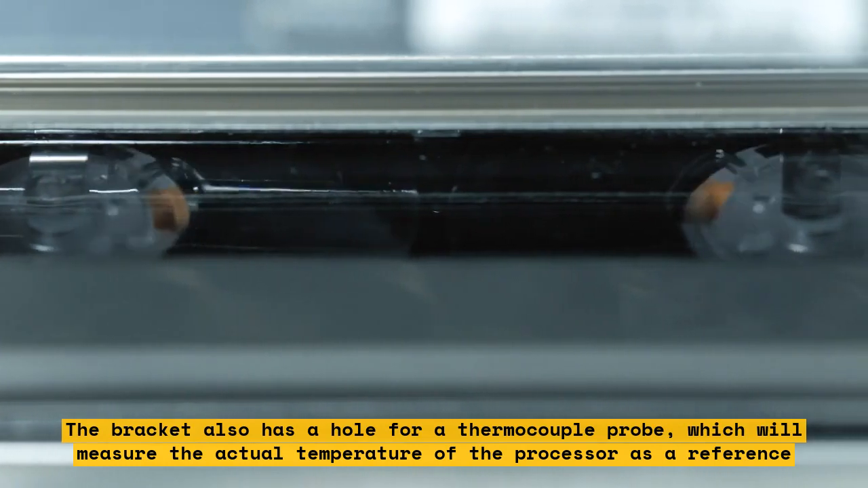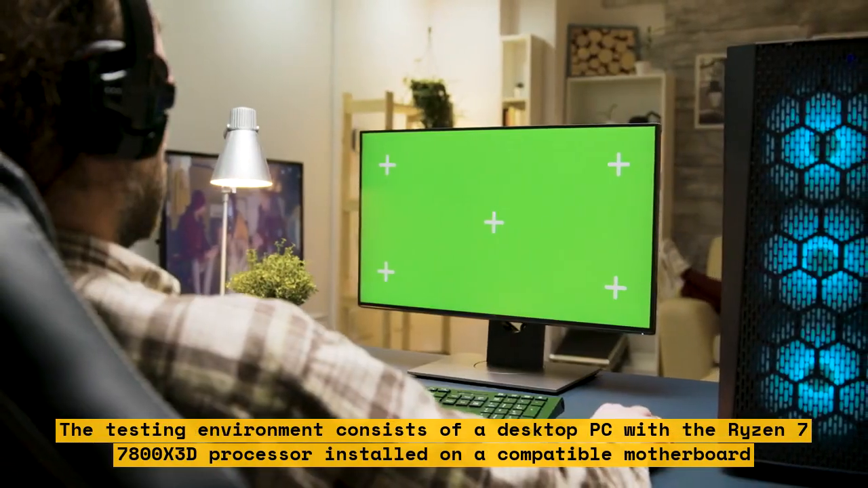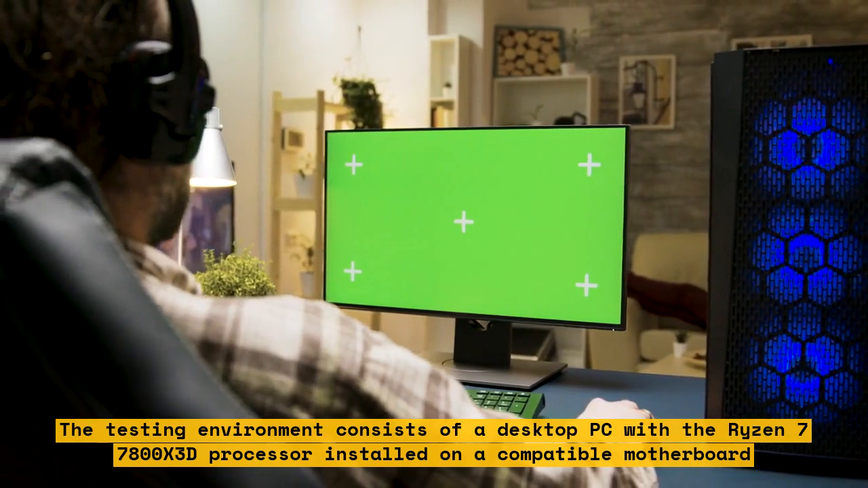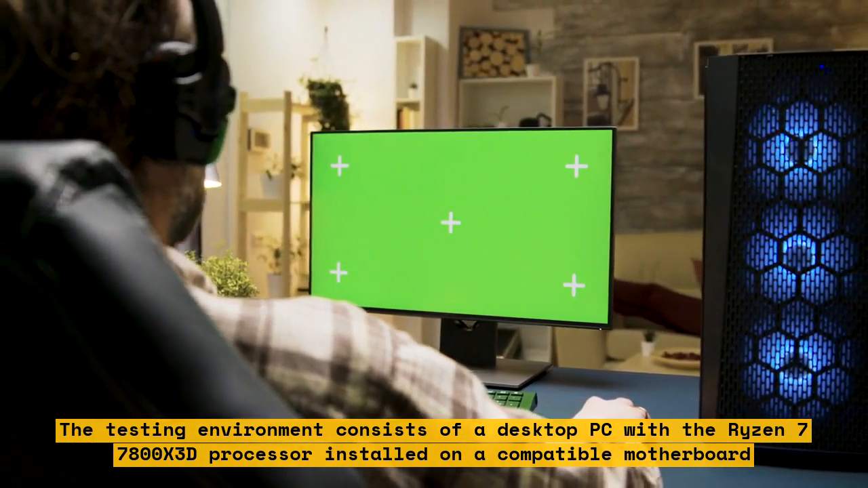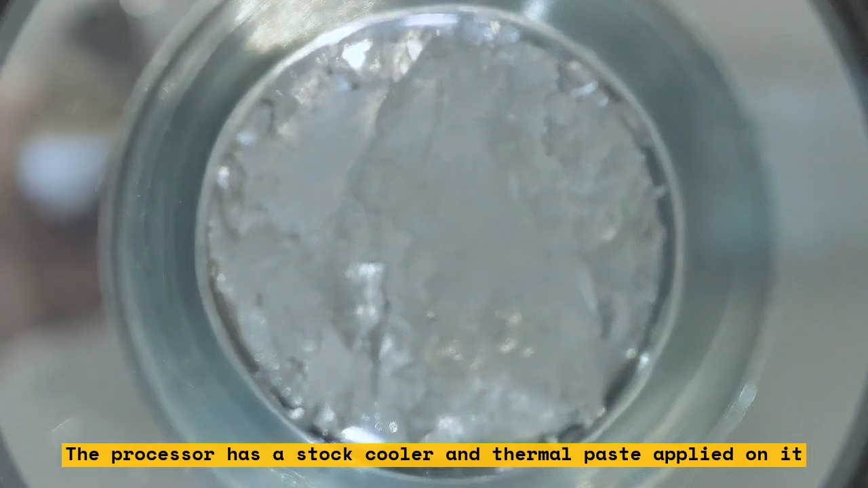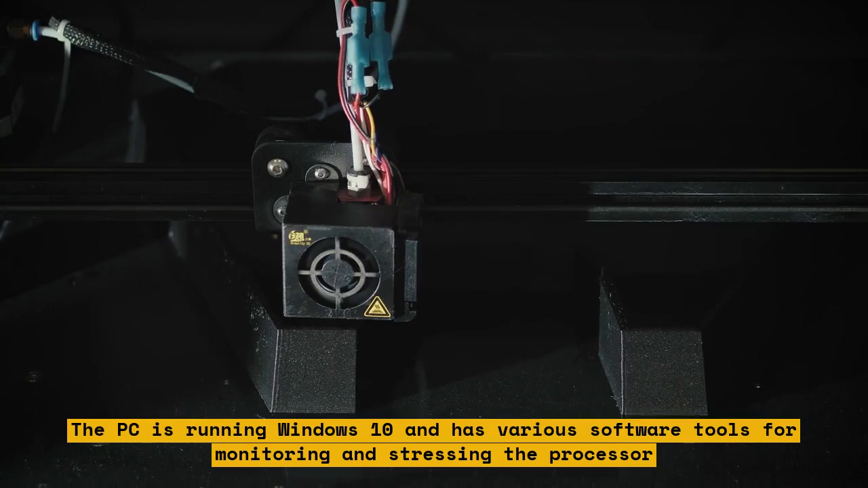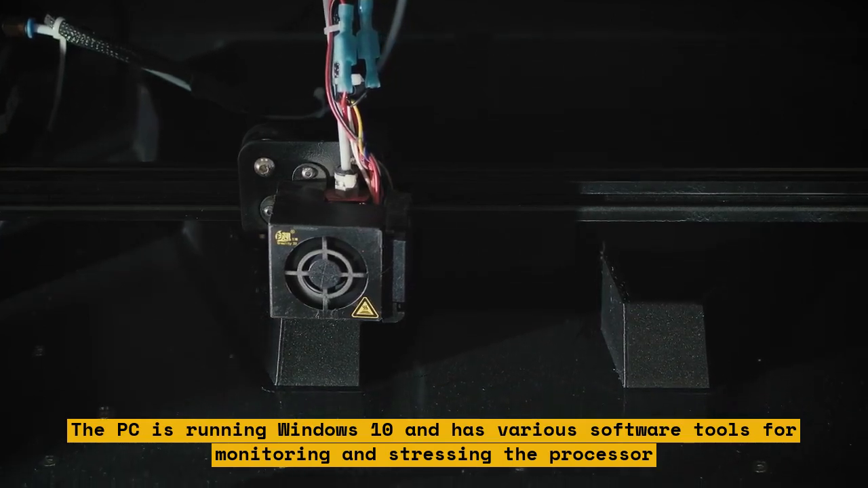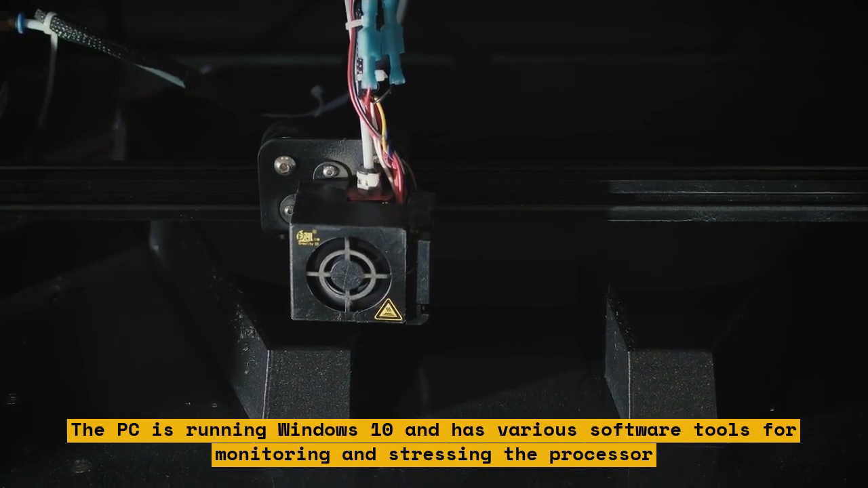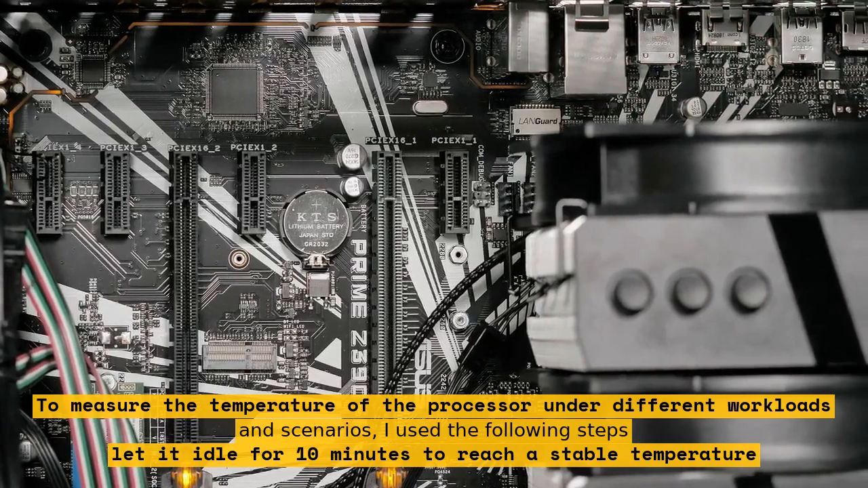The testing environment consists of a desktop PC with the Ryzen 7 7800X 3D processor installed on a compatible motherboard. The processor has a stock cooler and thermal paste applied on it. The PC is running Windows 10 and has various software tools for monitoring and stressing the processor. To measure the temperature of the processor under different workloads and scenarios, I use the following steps.